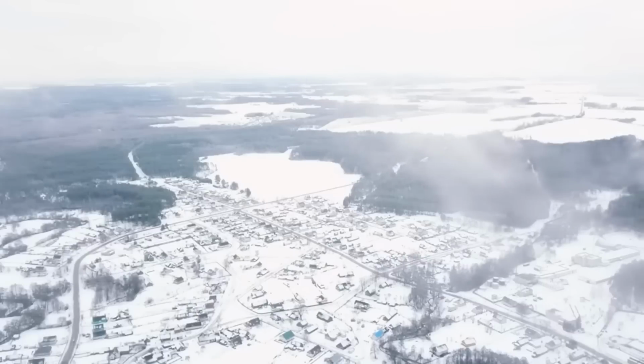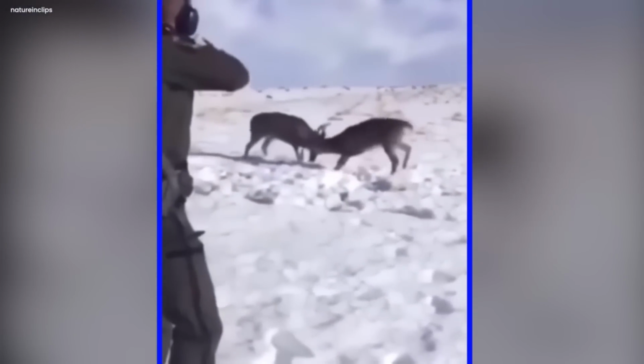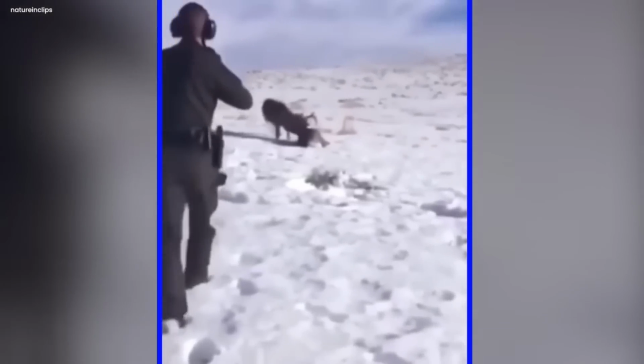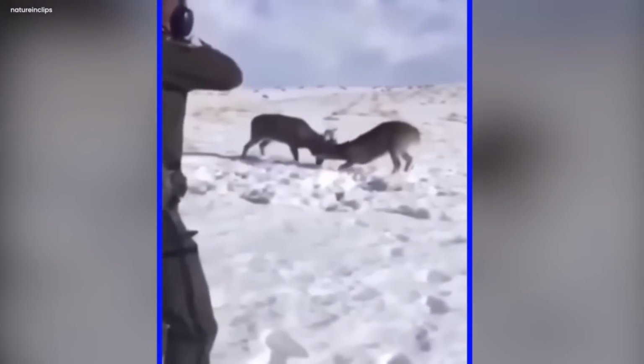In a cold, snowy place, two big bucks were stuck because their antlers got locked together. They tried really hard to get free. It was like they were doing a strange, dangerous dance in the frozen quiet. Then a person who takes care of the park showed up. Maybe the play between the bucks called him. He wore warm clothes and looked serious. He had a powerful tool with him, a gun.